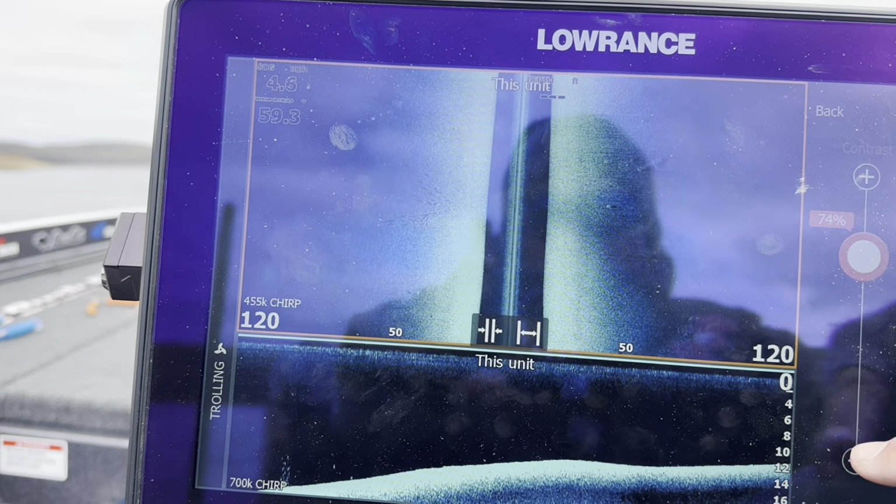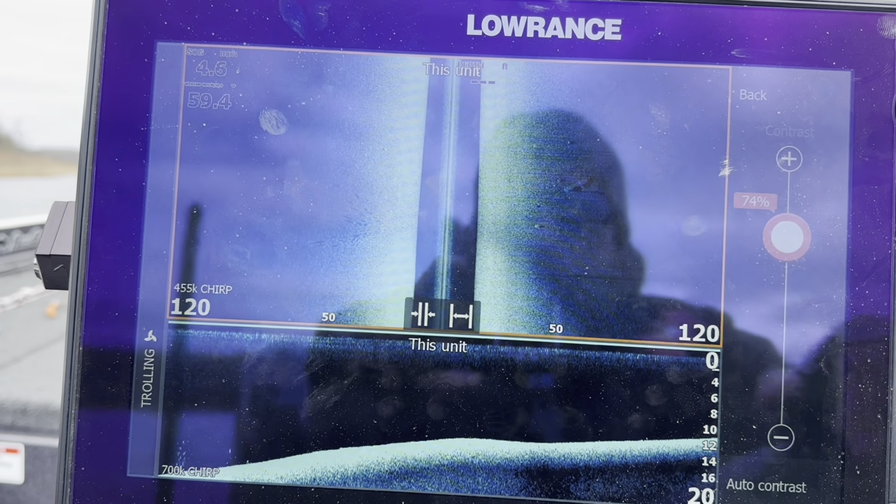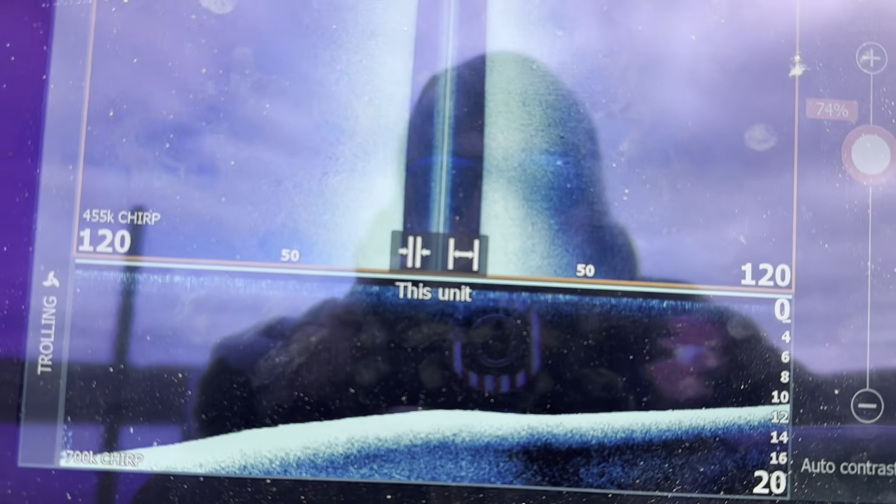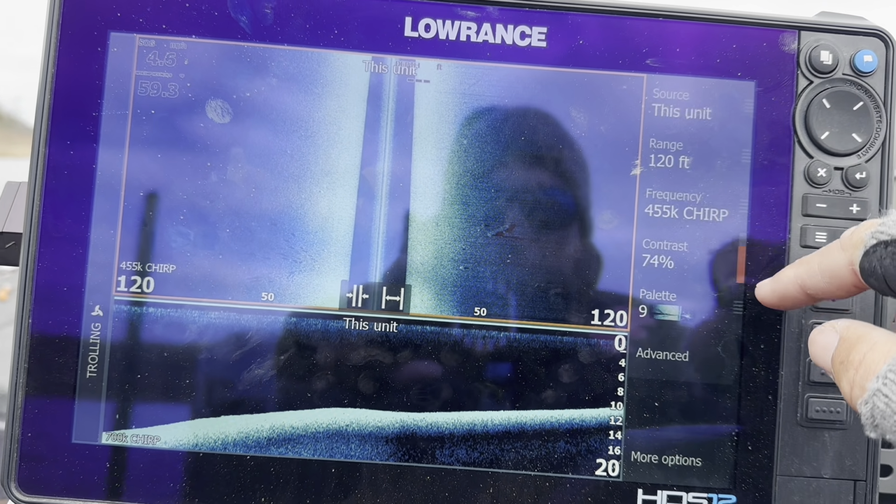And this varies water body to water body. I'm up in the little bit dirtier water here on Norfork, so it actually cleans up down lake. You might have to bump that contrast up and adjust it depending on where you're at.